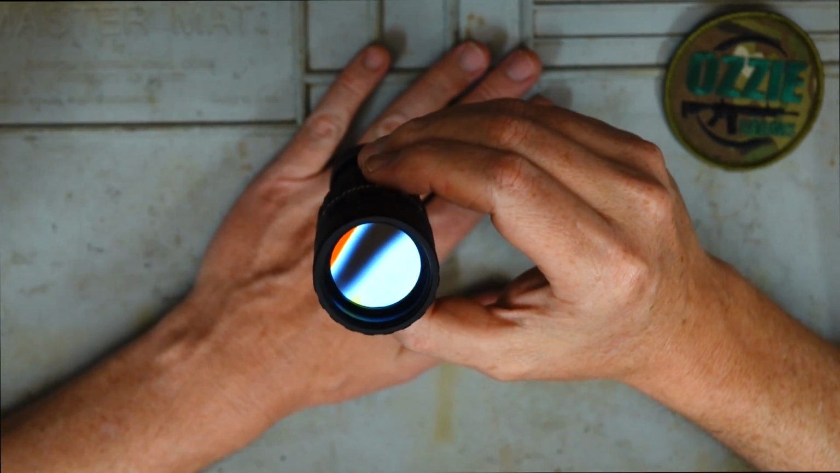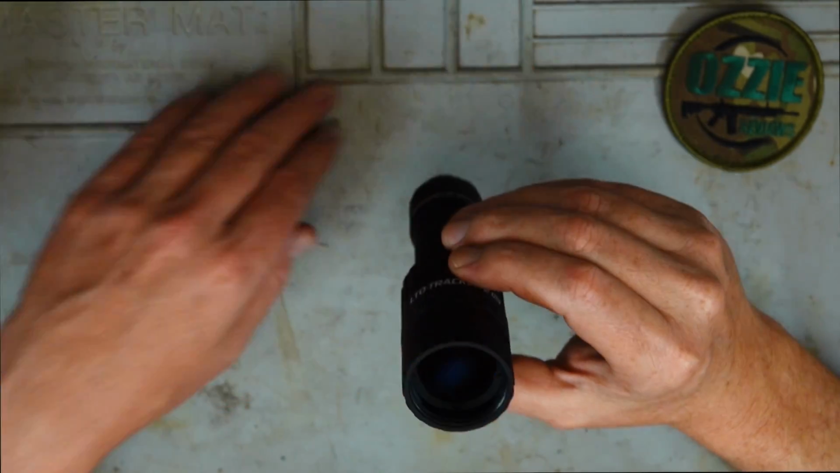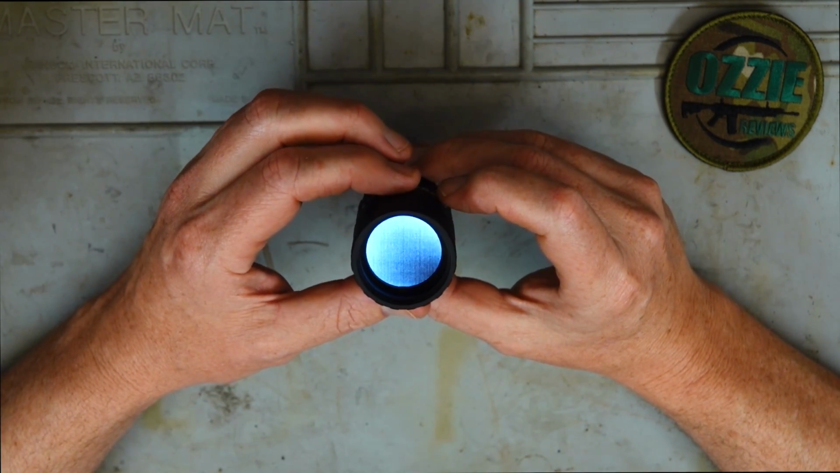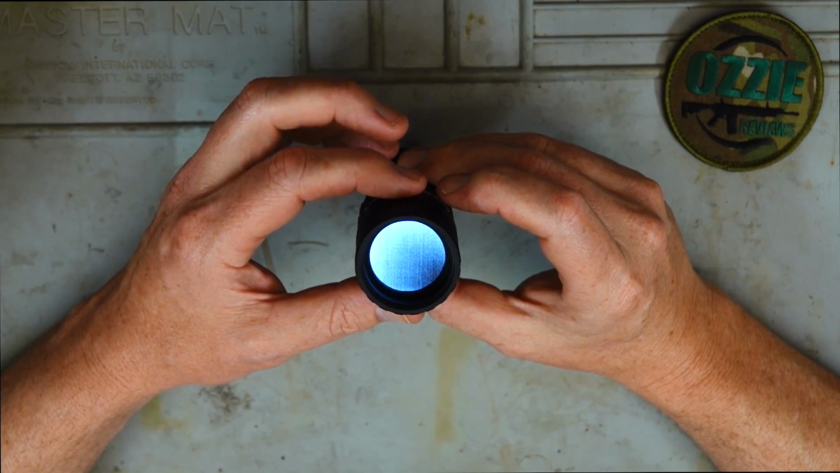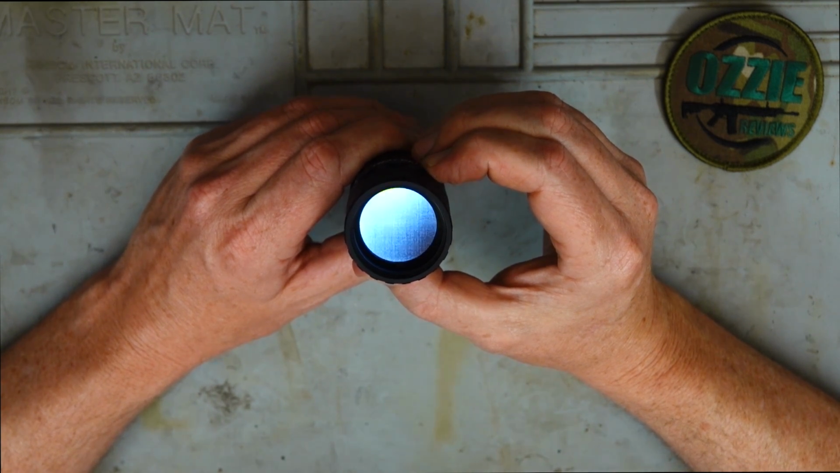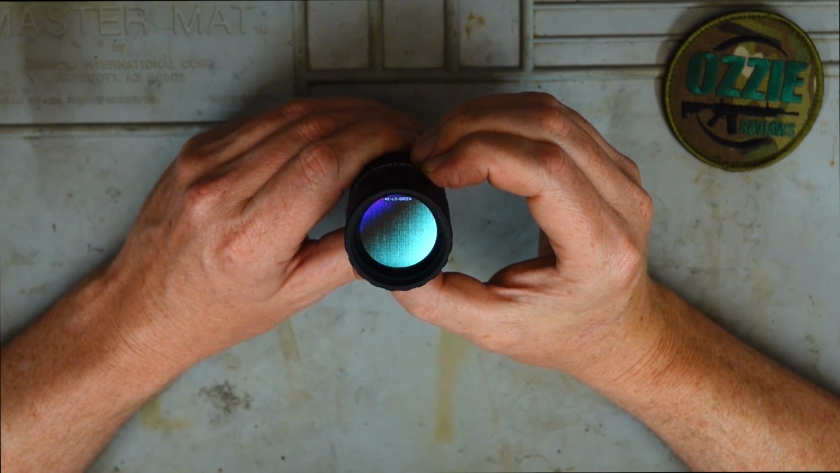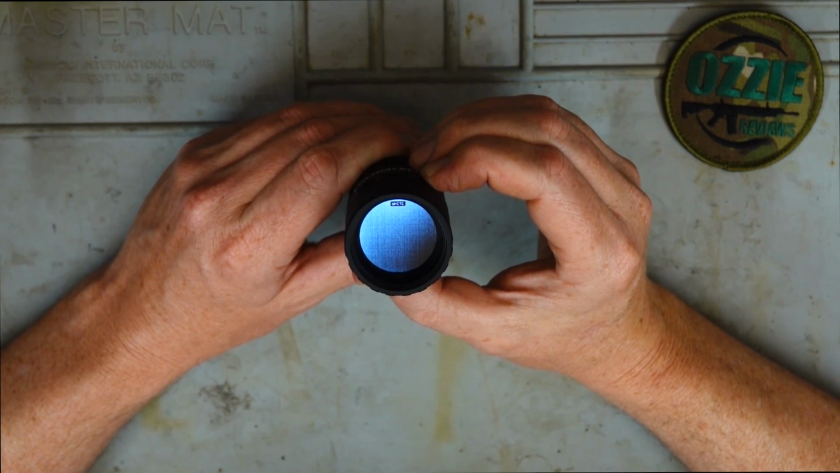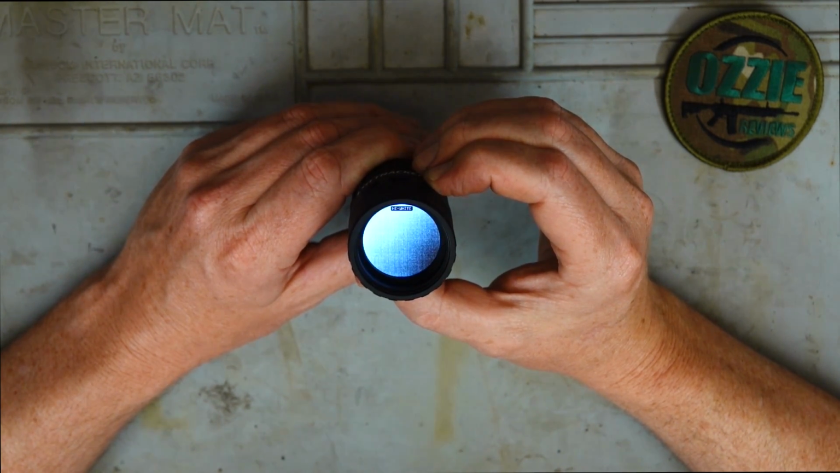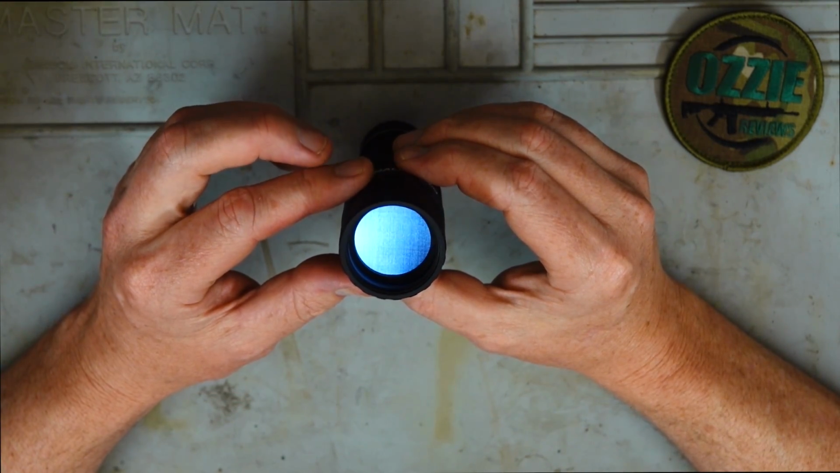Now if I put my hand there, you can see there, it brings up that heat signature really well. Now we can go through the different zooms, or the powers of the zoom I should say, by simply pressing the middle button there. But we'll go back and we'll press the right hand button and we'll start going through the different modes. Okay, so we've got high black, high low green, white, black, green, and high white.